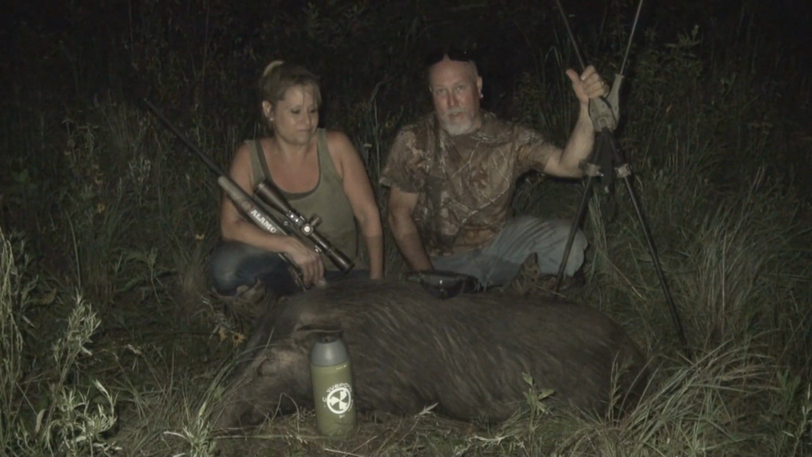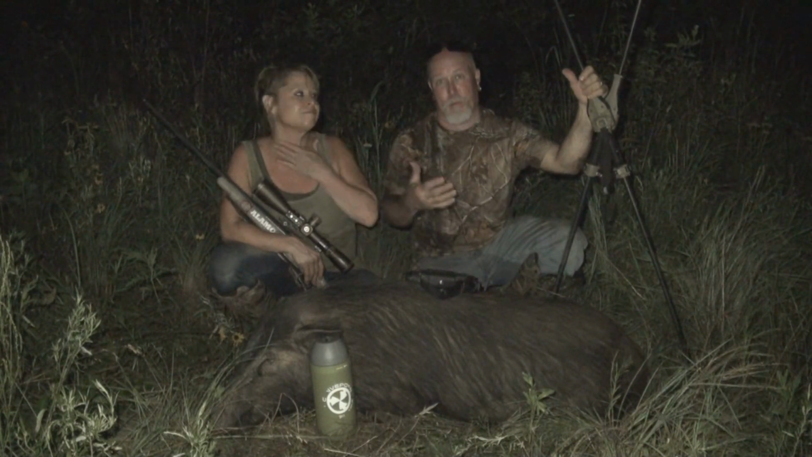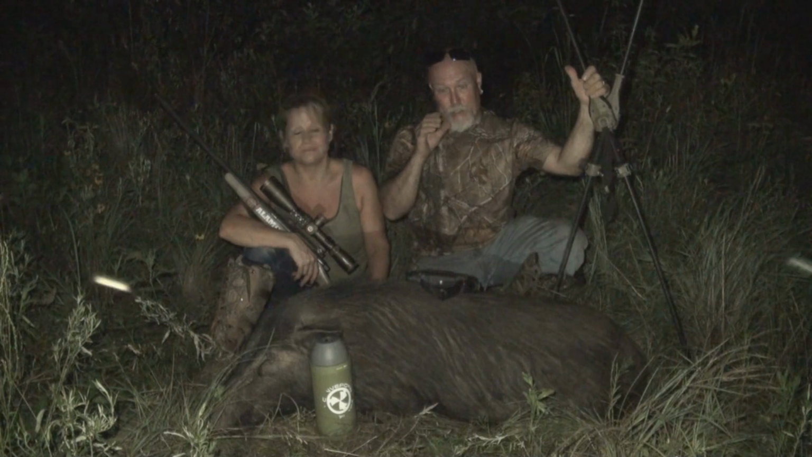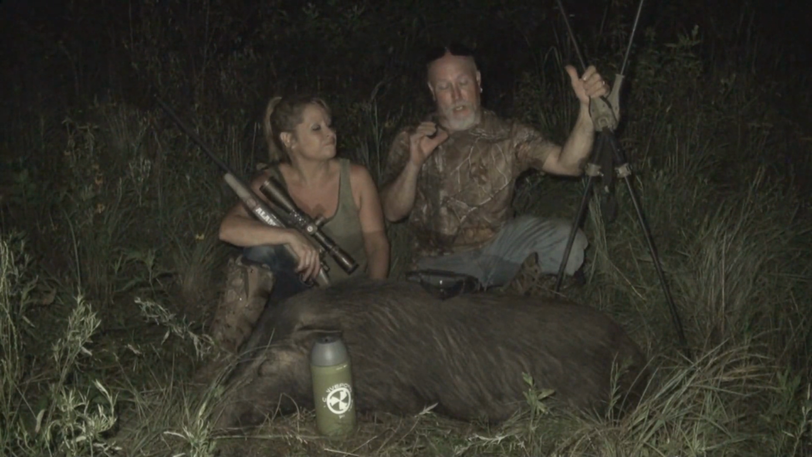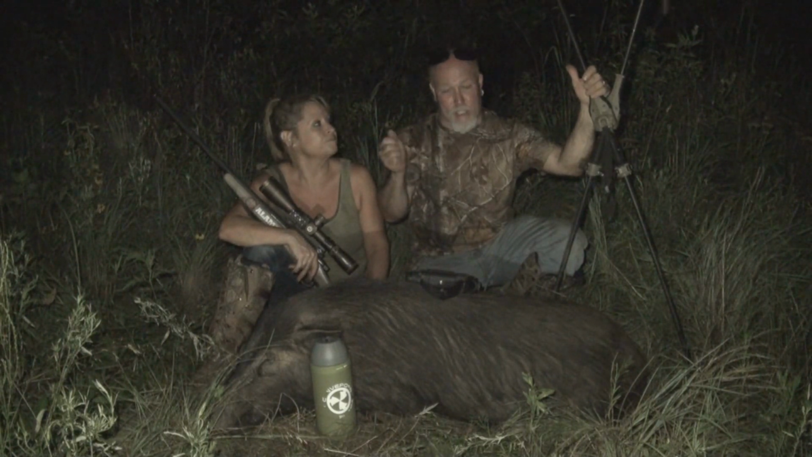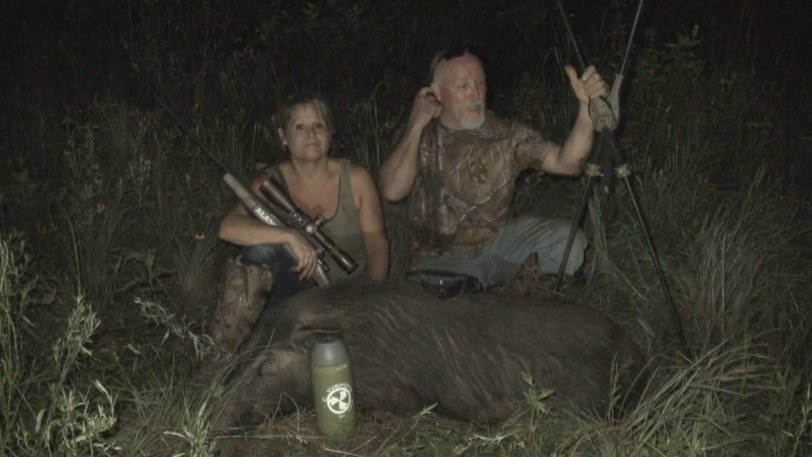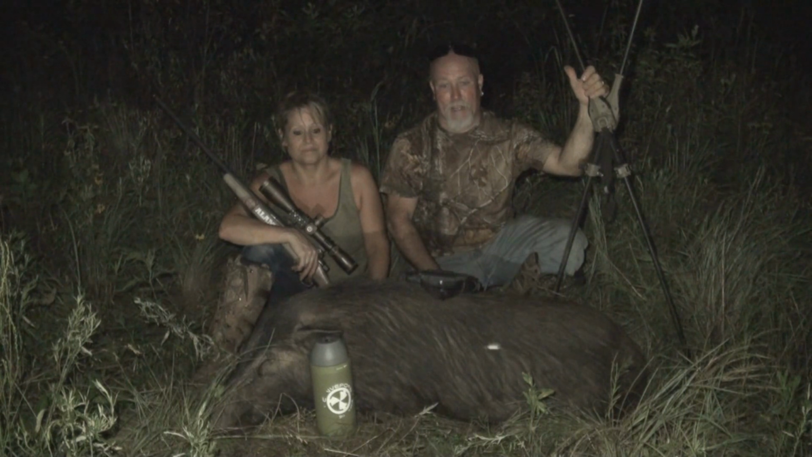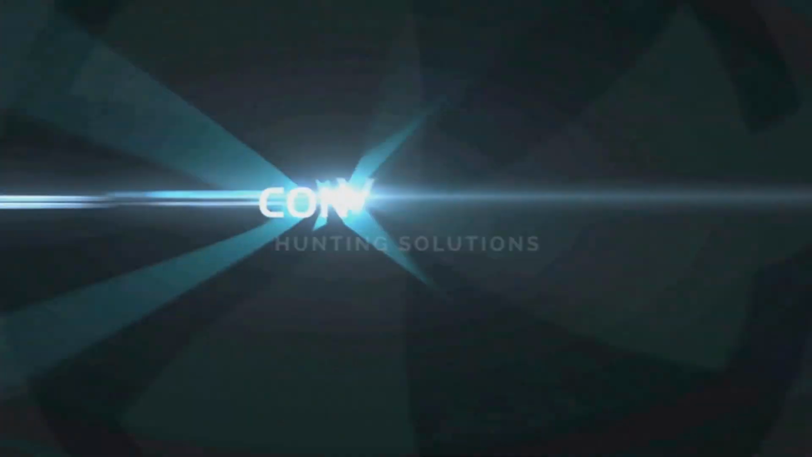But the use of a thermal device is not a guarantee you're going to find that animal. We could not see through the plum thickets to spot this animal. We use a light to look for blood. If we don't find blood, we start scanning with the thermal. Then we'll step forward 5 or 10 more yards, scan with a light, look for blood, look for a hog, scan with the thermal. And you just keep repeating those two things and scan every ounce of brush that you can, or you're not going to find the animals.